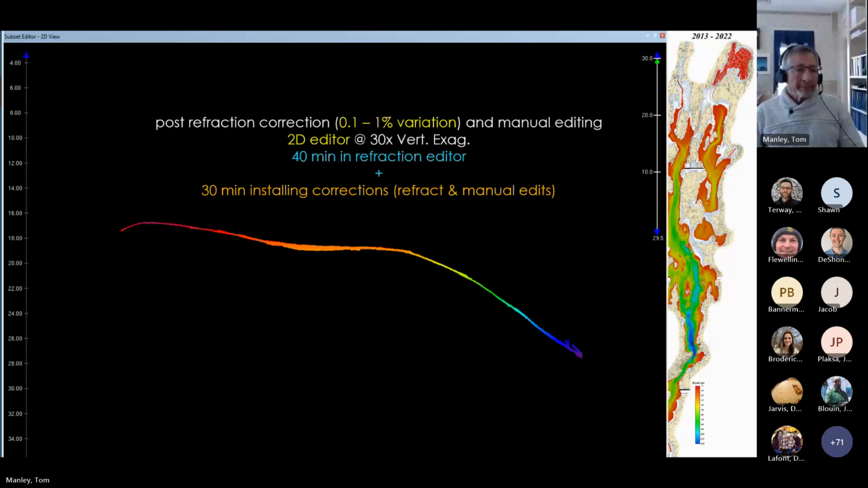Surprisingly, only slight modifications, 0.1 to 1% of the average sound velocity curve, are needed to correct the initial improper alignment to that of a more realistic bathymetric surface.